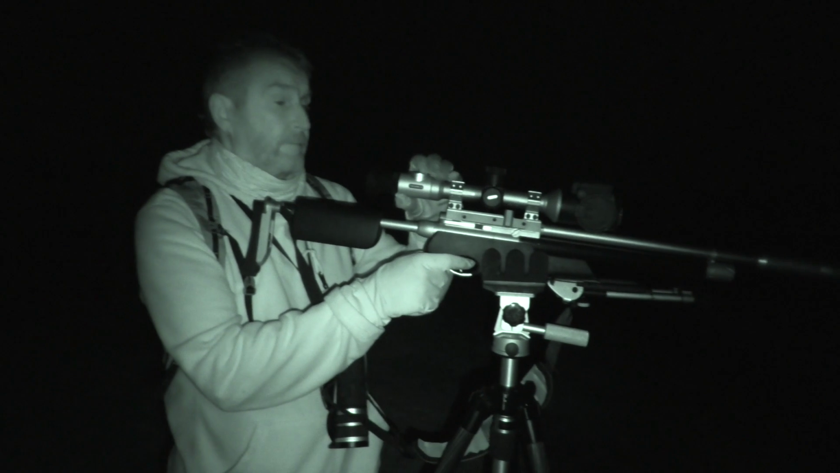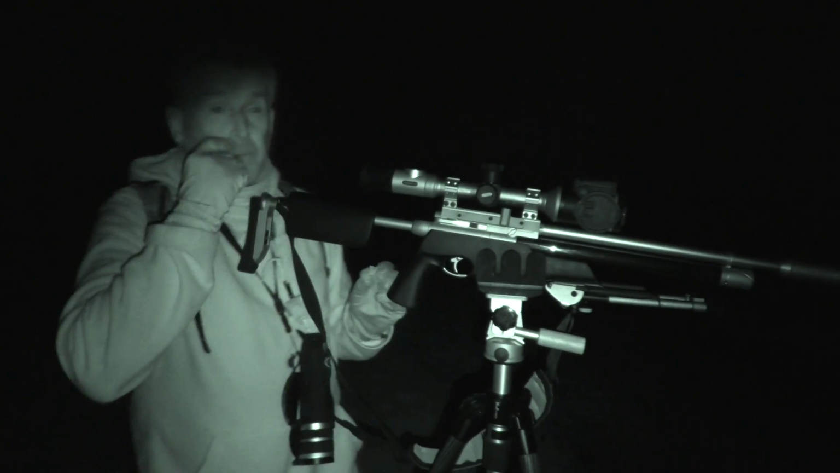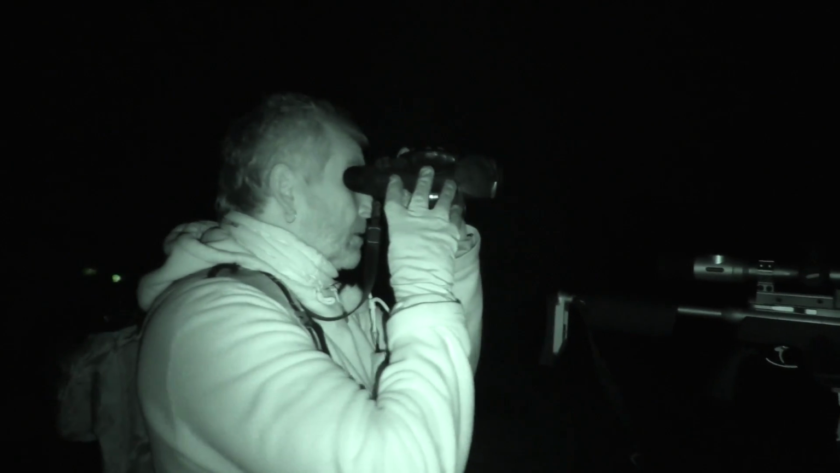Down. Right. Before I pick that up, I'll just scan around, make sure there's nothing anywhere else. Right, that's the mixy one. I'm hoping there's no more.